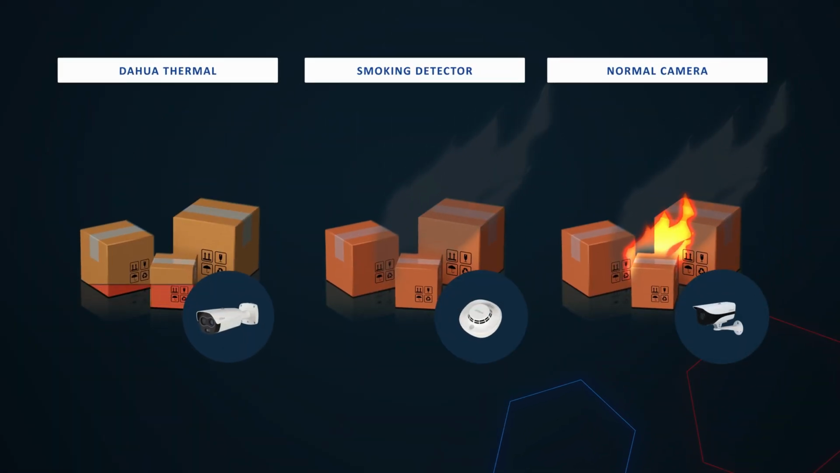Let me tell you about our next function, the fire detection. But many places already have fire detectors. Well, what we have here is not just a simple fire detector. With Dahua thermal cameras, it's possible to detect not only fire, but also quick rises in temperature.